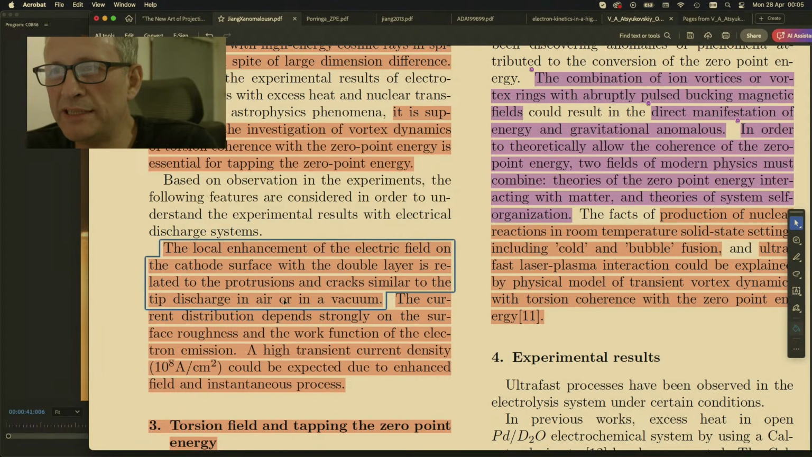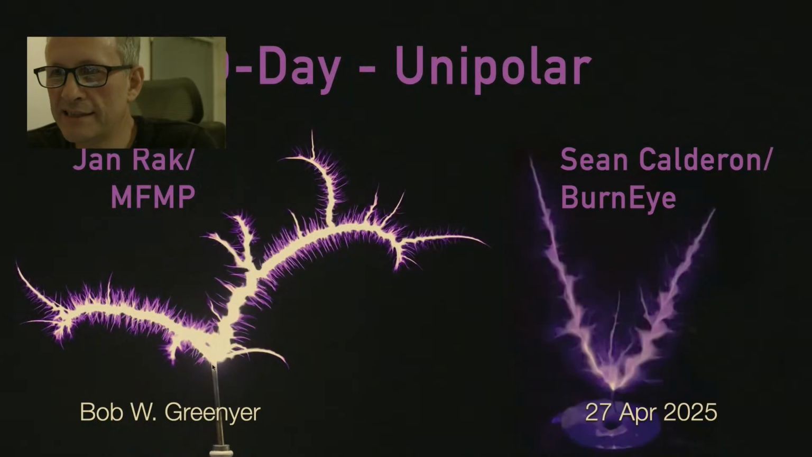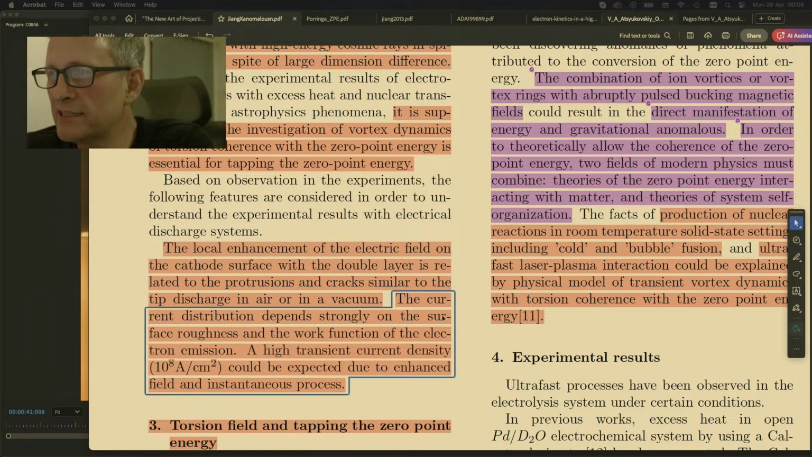So just what we've been talking about with these things, the tip discharge, the space charge enhancement here, he's saying that that's the same with a crack or a protrusion in electrochemical. And he's essentially repeating Ken Shoulders. He's repeating many authors in this field.